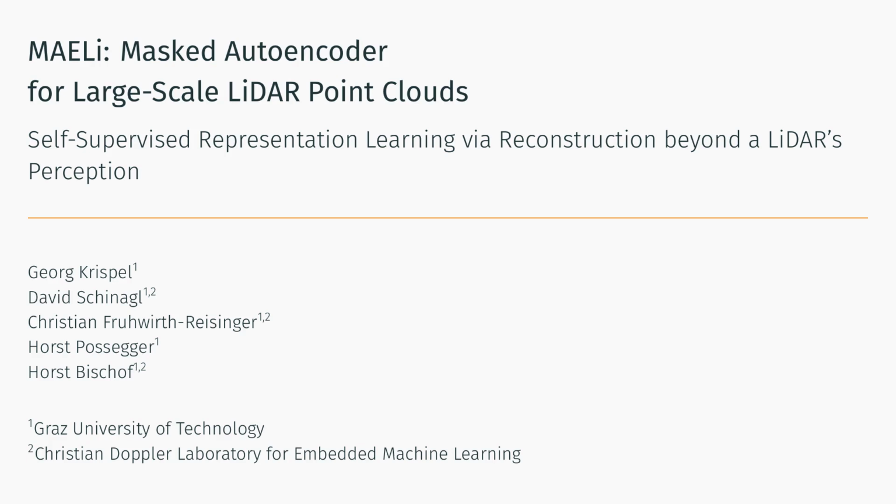Hello, my name is Georg and I'm excited to present our latest work titled MAELi, Masked AutoEncoder for Large-Scale LiDAR Point Clouds.